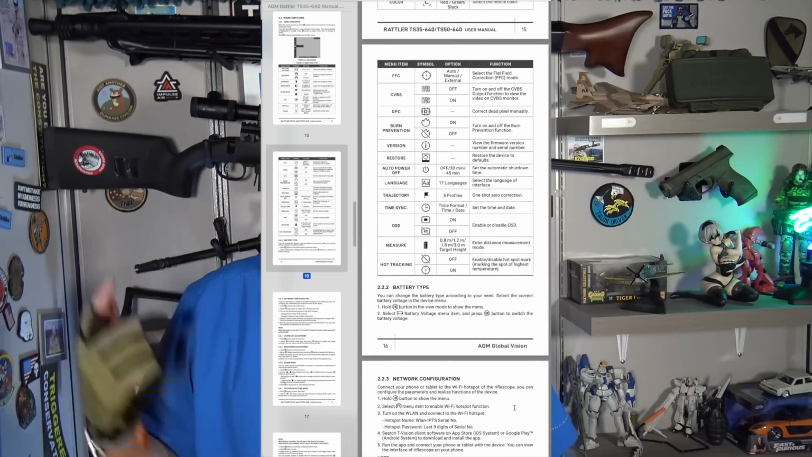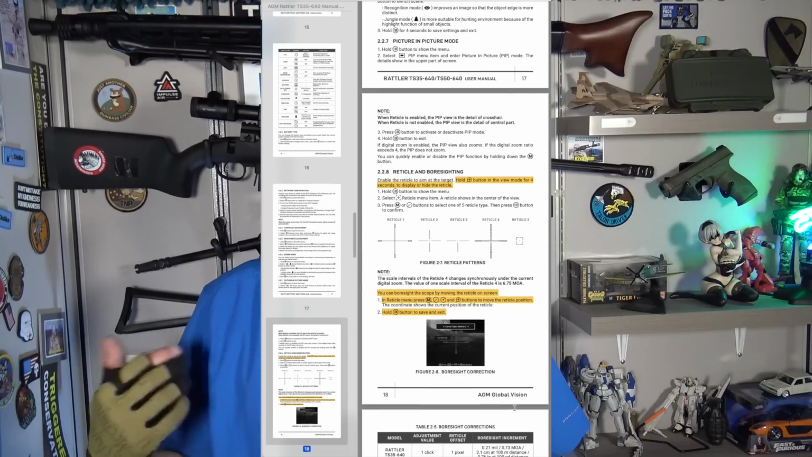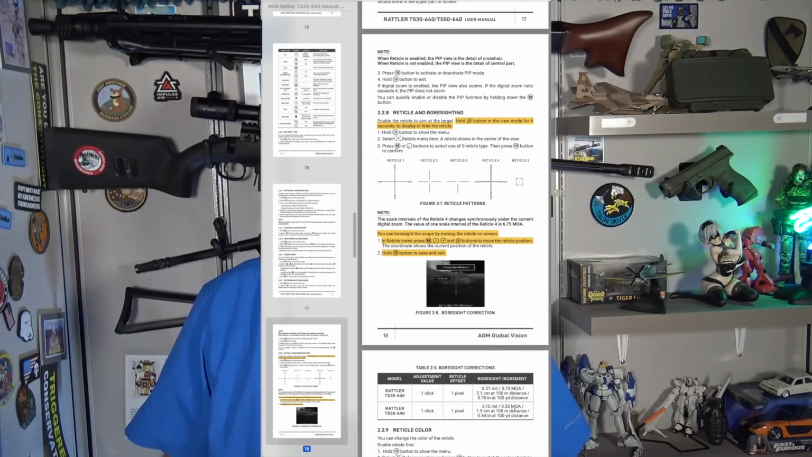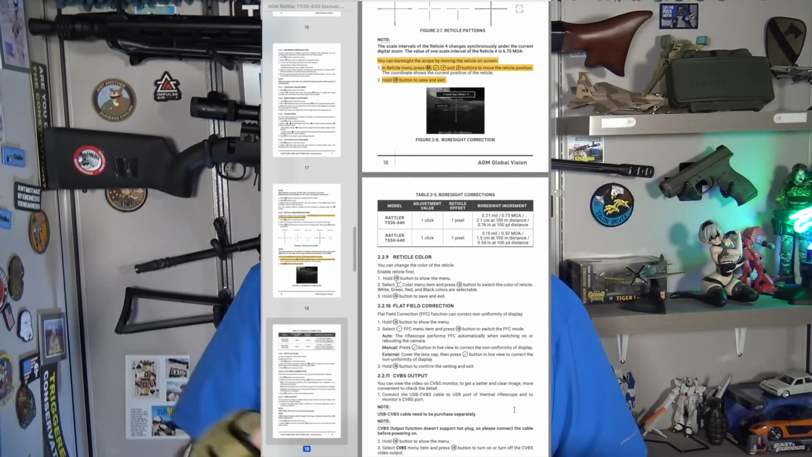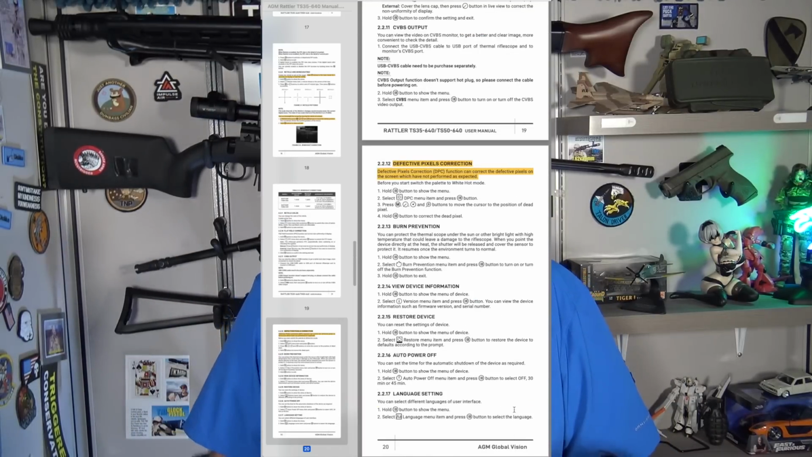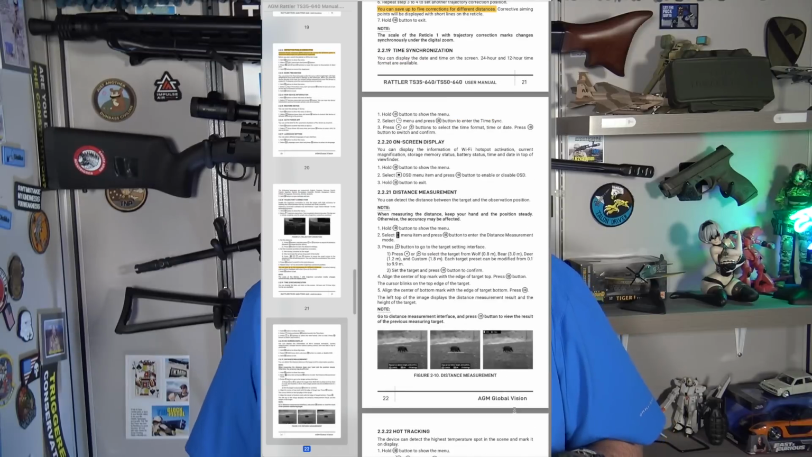The bottom line is it's compact. It's durable. It works fantastically as a night scope. I don't think you would be super happy using this all the time in daytime. Can it shoot in daytime? Yes. Is it really suited for that? Not really.